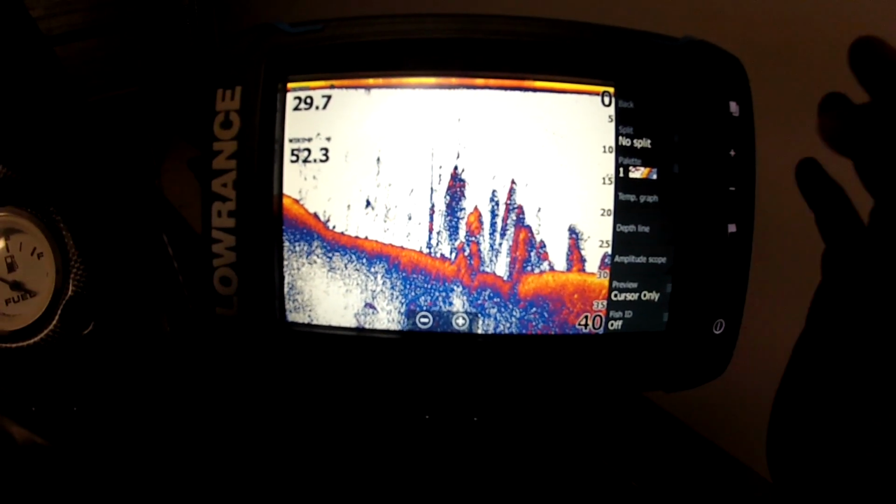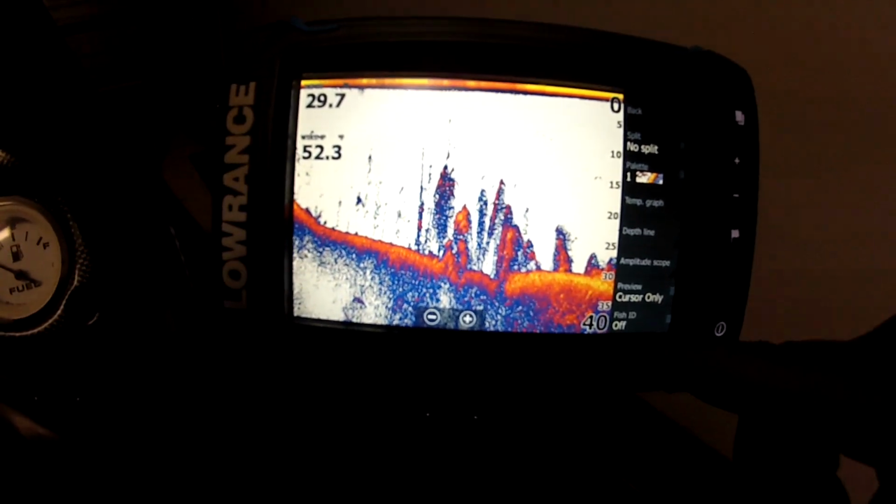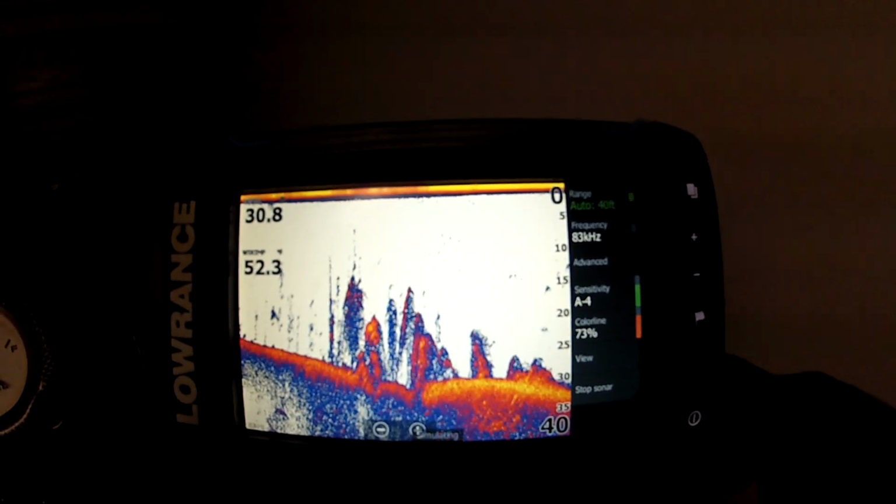Okay, views, obviously you can change all that, but that's got nothing to do with how you find fish. Fish symbol, have it off. Please don't have that on. And that is basically how I have it set for the sonar setting.